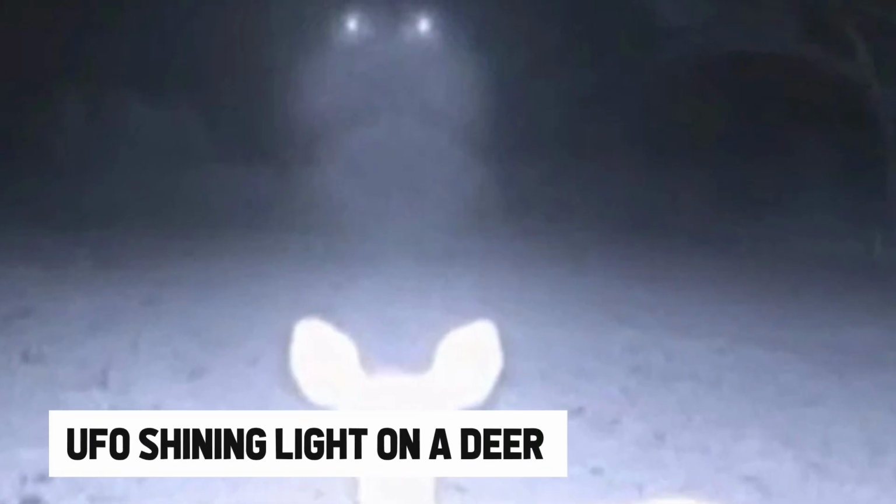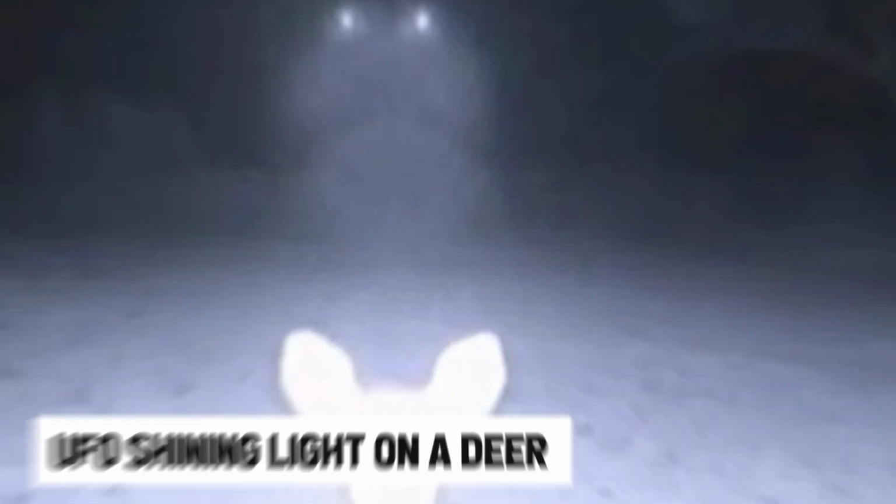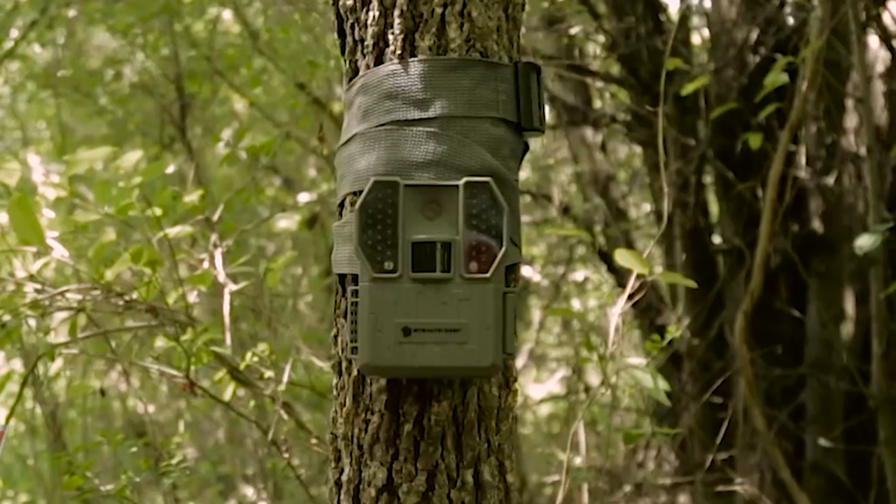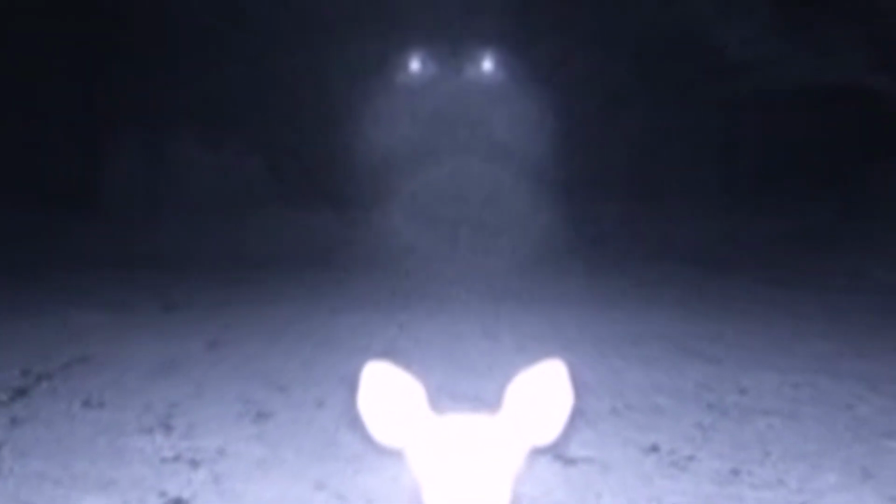Second on the list is a UFO shining light on a deer. This looked like something taken out of the X-Files series, but it was not. It was documented by a couple from Mississippi one clear winter night, when their trail cam captured some images that defied all logic. A weird object appeared out of nowhere and gradually illuminated a spot deep in the woods.